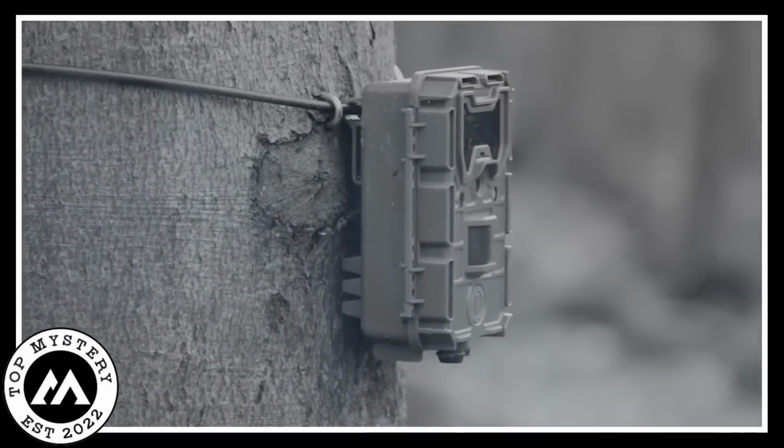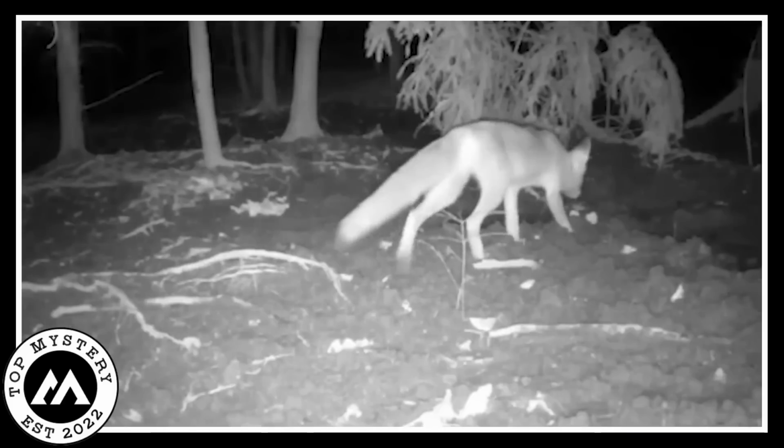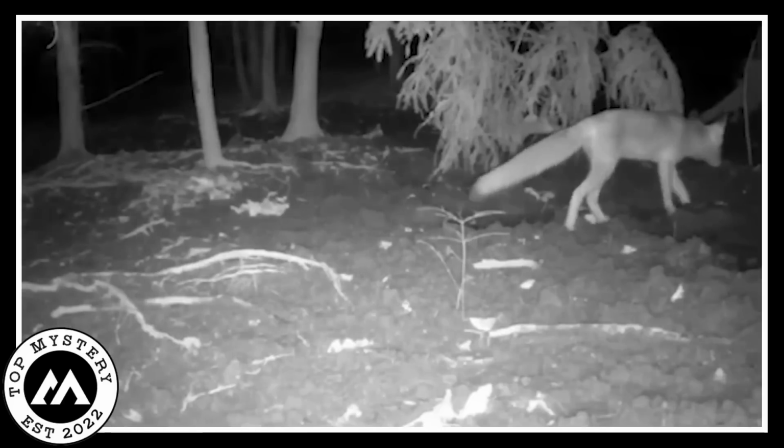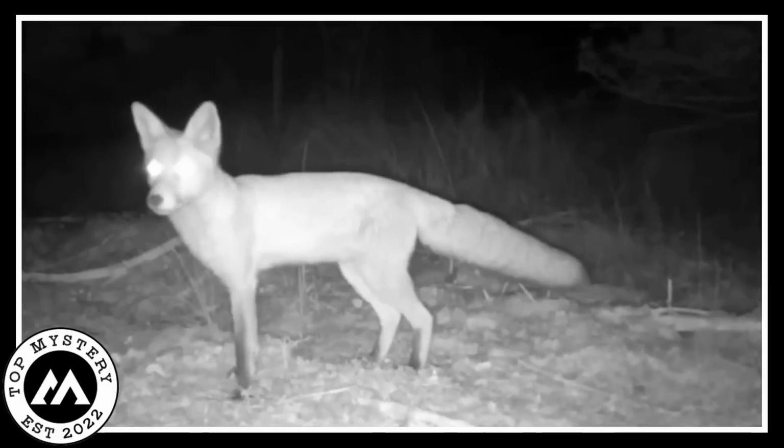Wild fox? Okay, so the trail camera's on a midnight mission, and guess who's the unexpected guest? A wild fox just strolling into the lurking darkness of the woods. It's like nature's own late-night show, right? Now, here's where it gets a bit spooky.